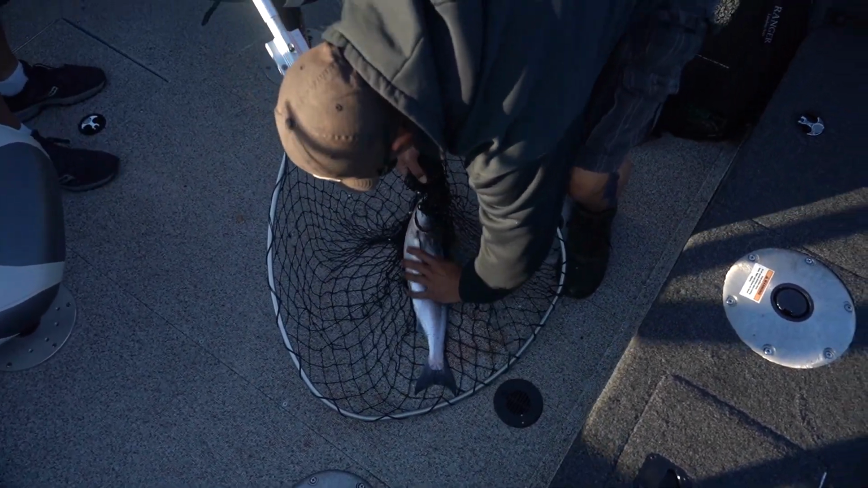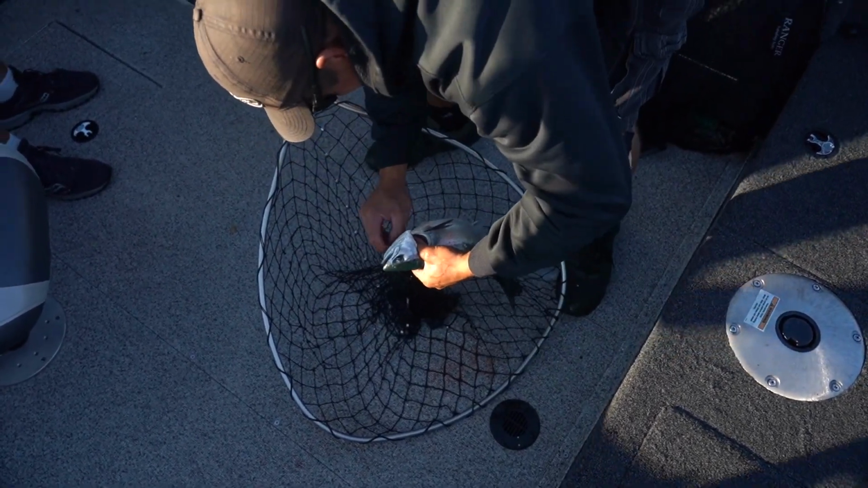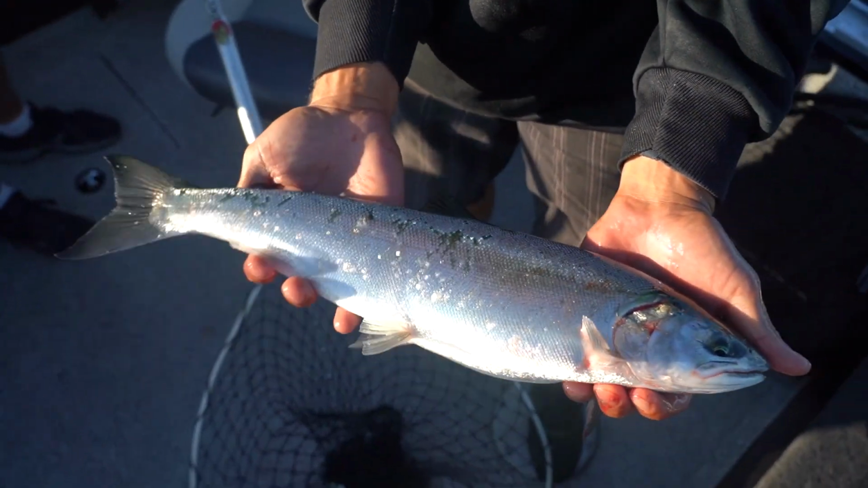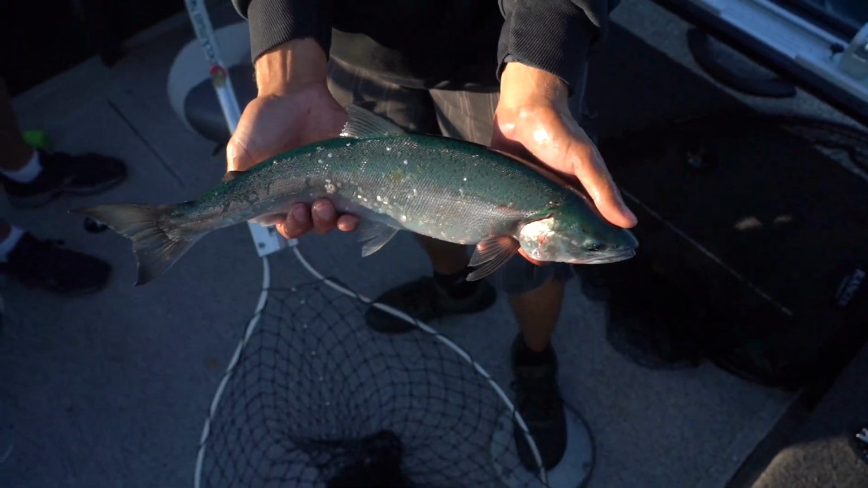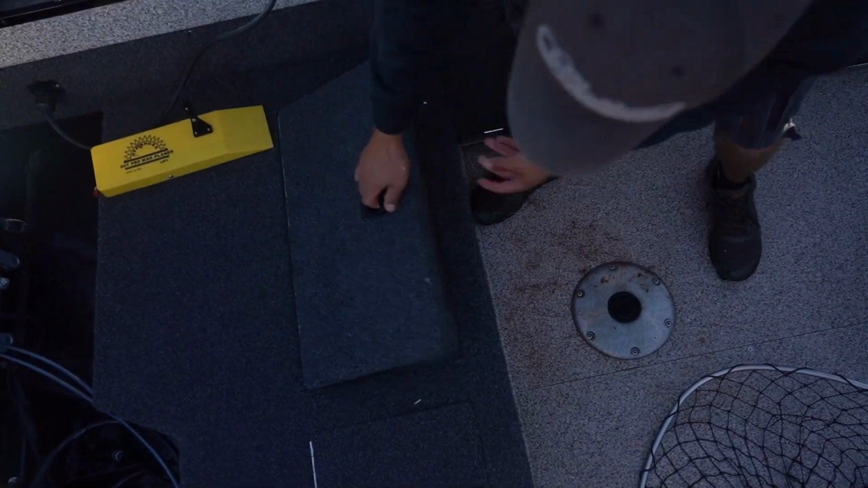But guys, Trav will show you one of the best eating salmon out there, and that's a big pink actually. And they're really nice, just spots. They look a lot like a steelhead or an Atlantic, a juvenile, but they are definitely good eating.